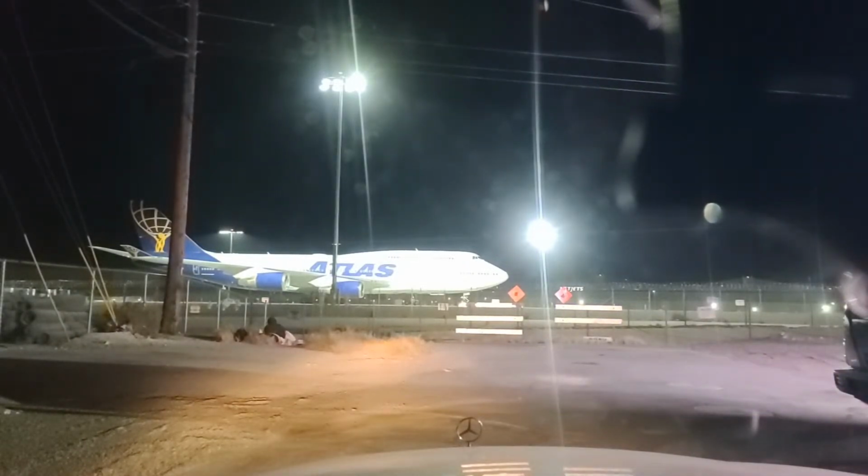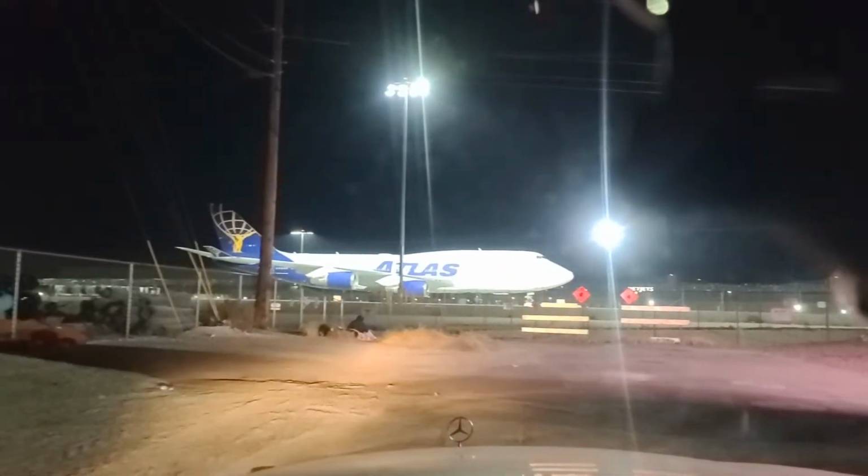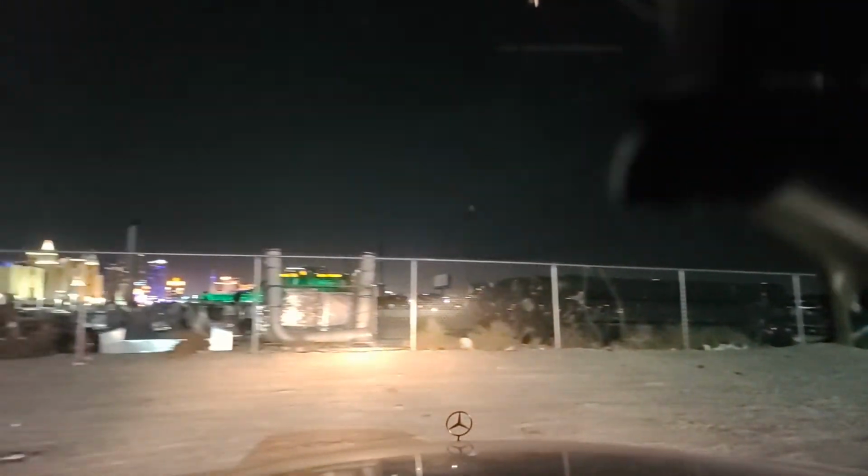Hey, Sean, welcome. Wow, 747. So I know Atlas Air is typically for freight and cargo now, but that one still looks like it has all of its windows. Oh, you know what? I bet you I know what that is.